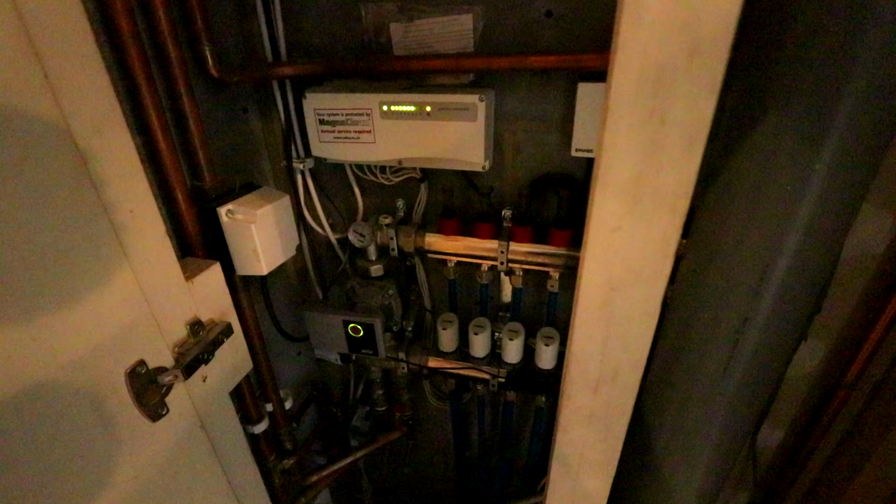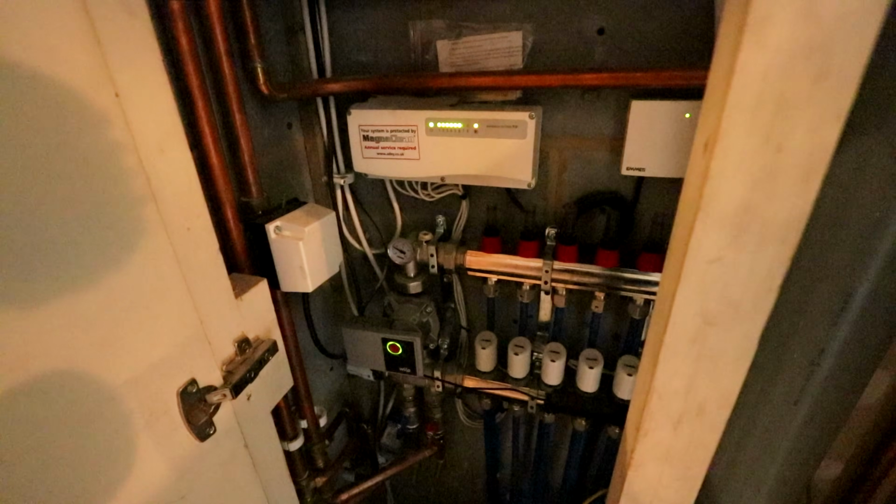But we'll have a look around anyway and see what we've got. Yeah, so we've got everything running on here at the moment. It goes without saying to make sure that everything is running and everything is hot, so then you've got a good amount of heat and cold difference for the thermal camera to pick up on.